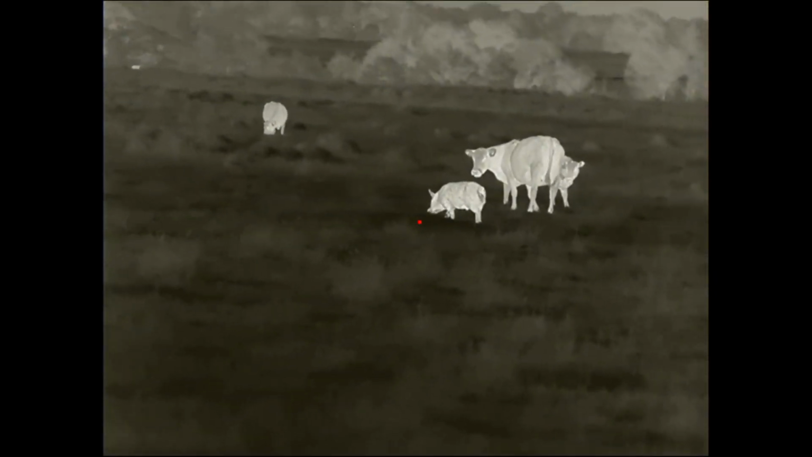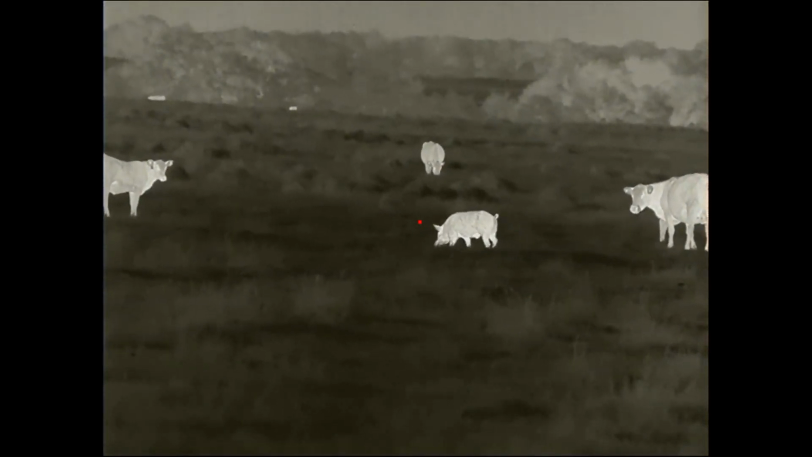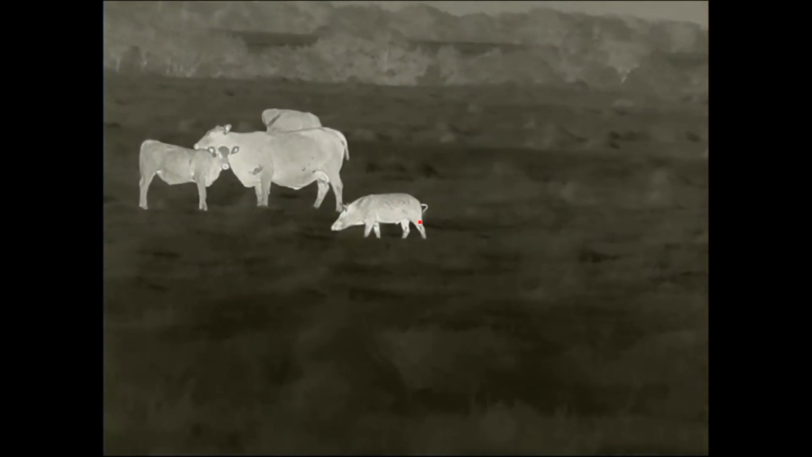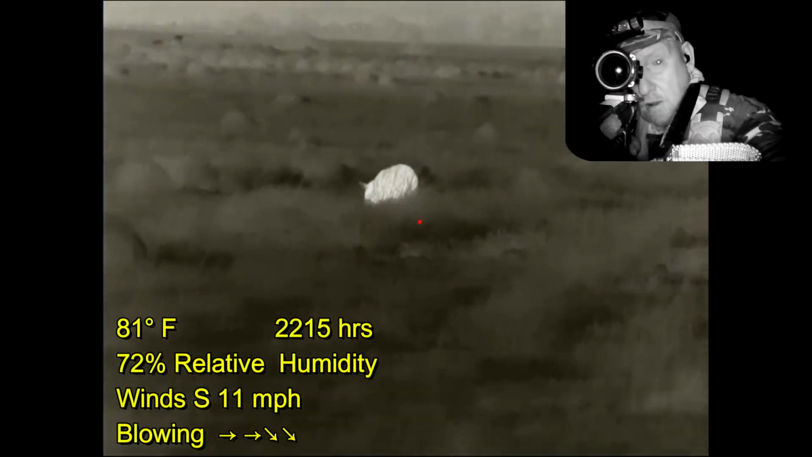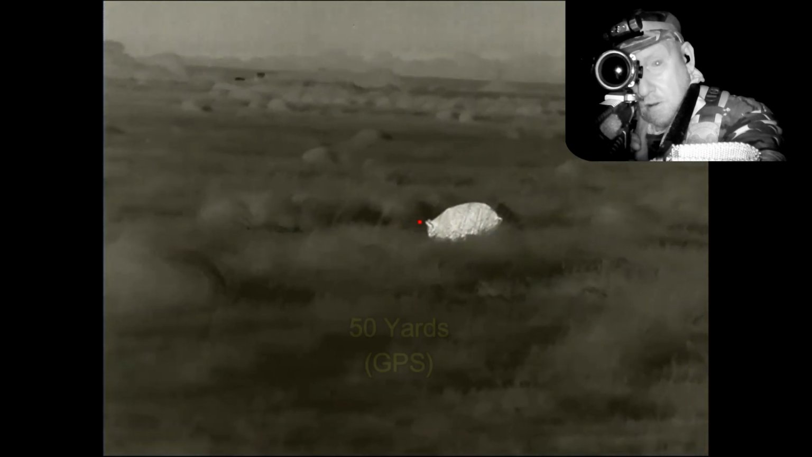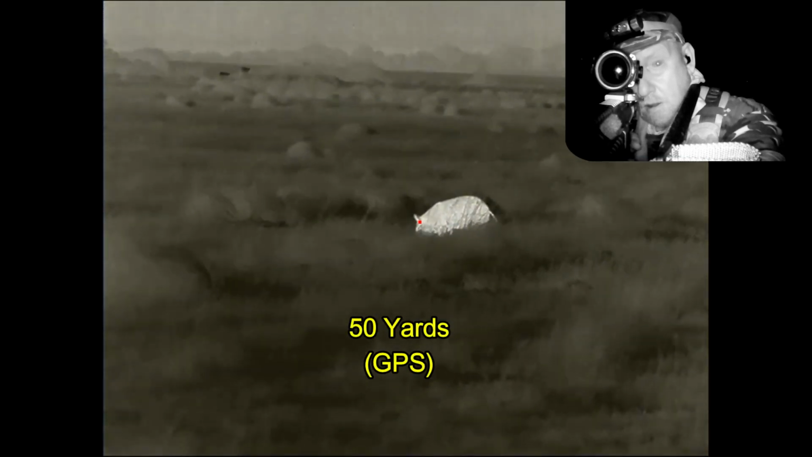So I continued to follow the boar, and follow, and follow some more. And now finally I have him out in the open. All right, here we go.